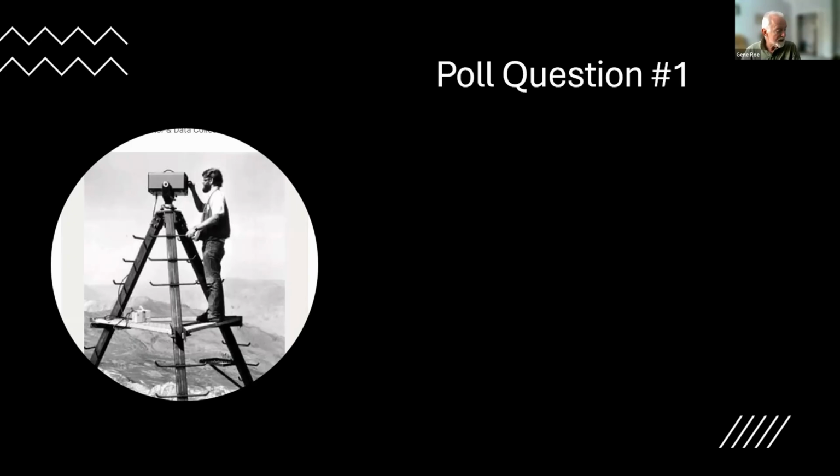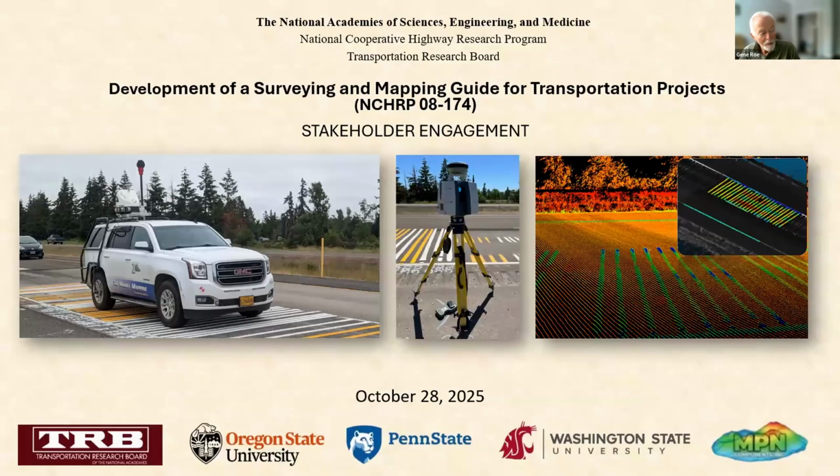Go on to the next slide. So I'm a member of a team led by Mike Olson at Oregon State University. We're in the process of developing a standardized surveying guide for all of the state departments of transportation in the US, and we can use your help. More about that in a minute.